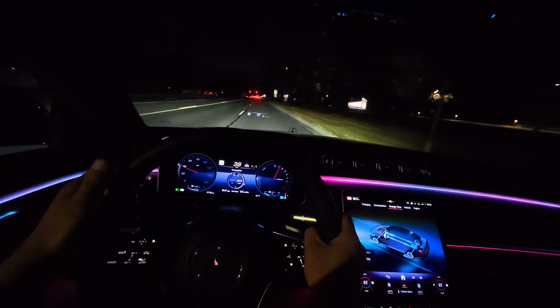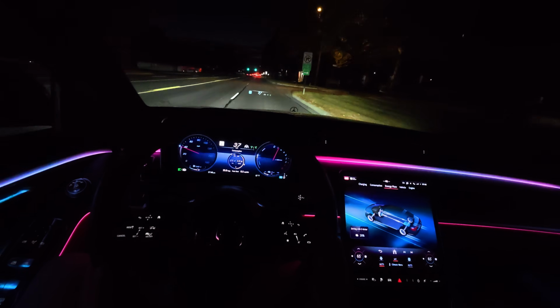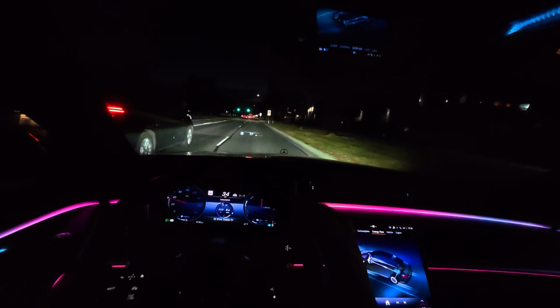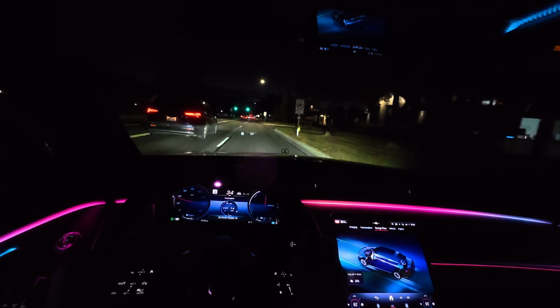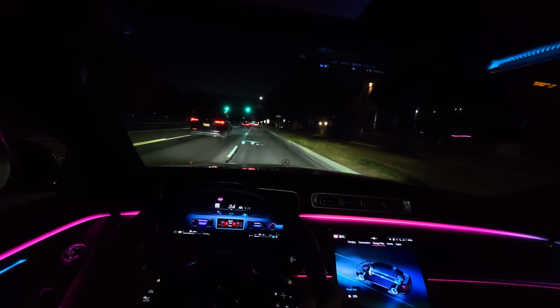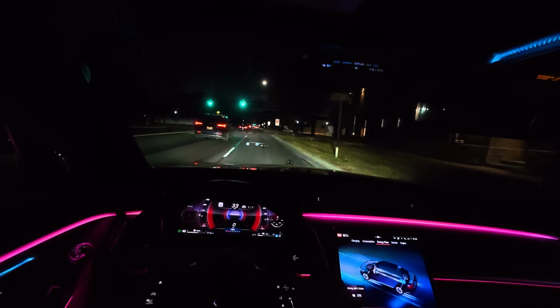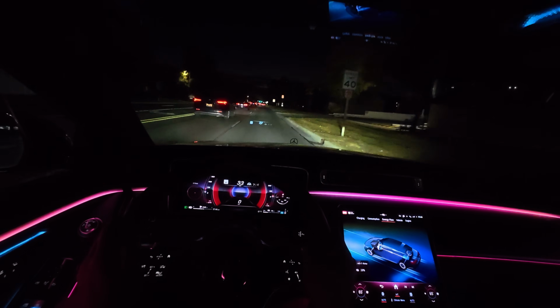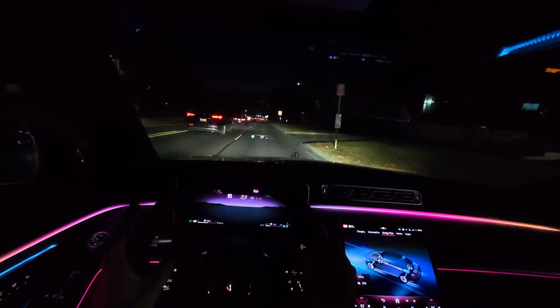You also have this 3D effect look on the main cluster. You can turn that on and off very quickly, but it makes all the letters and numbers and the dials look like they're separated slightly, which is really, really cool. You also have a bunch of different themes. So we can go to the sport theme. Whoa, that really has like a tunnel effect with those concentric circles in the middle. Wow, that's a little bit trippy.